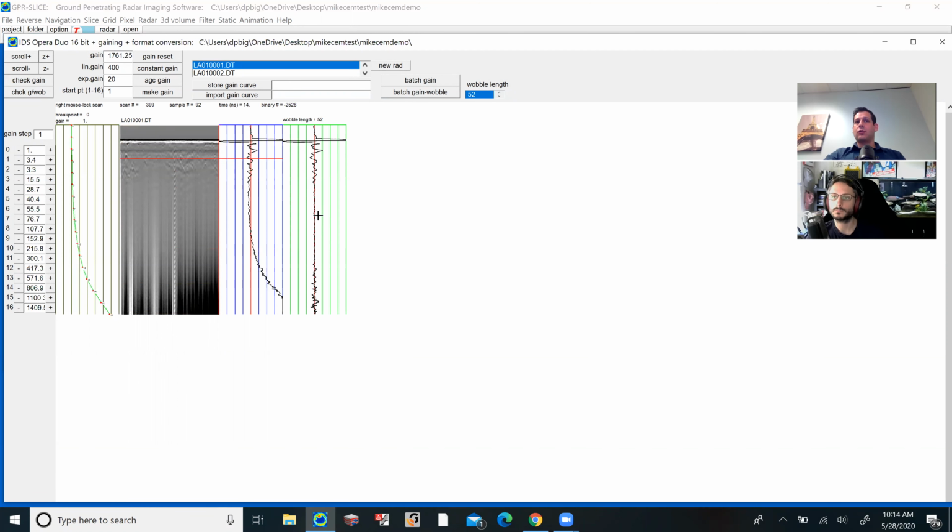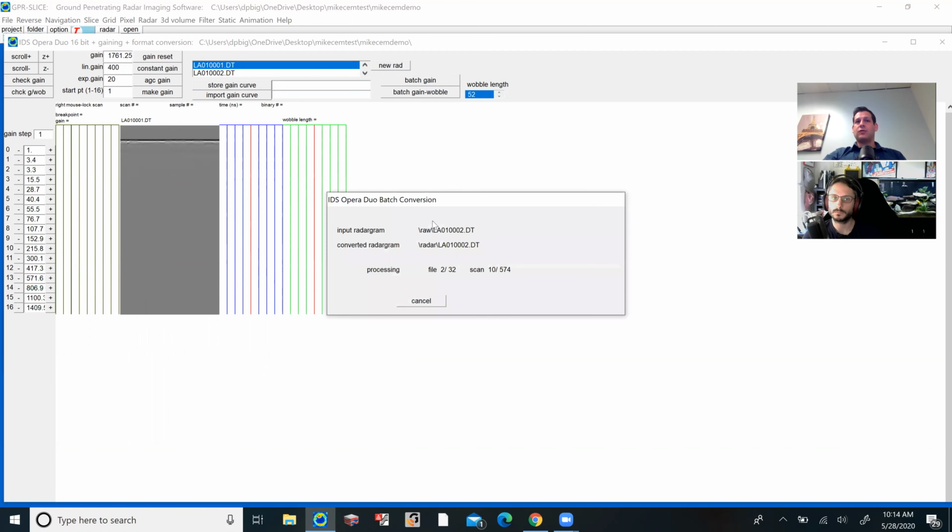This is what we're actually going to work with after we do the batch gain minus wobble. I'll go ahead and do a gain reset on it. Again, a batch gain minus wobble, and you can see it's going through and doing it to each line, file 1, 2, 3, 4, 5, 6, 7, 8, all the way through 32, which is the total number of profiles that we collected.